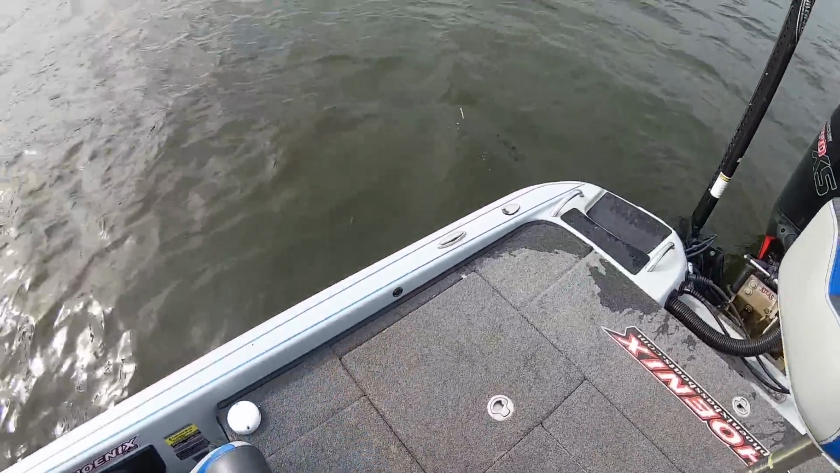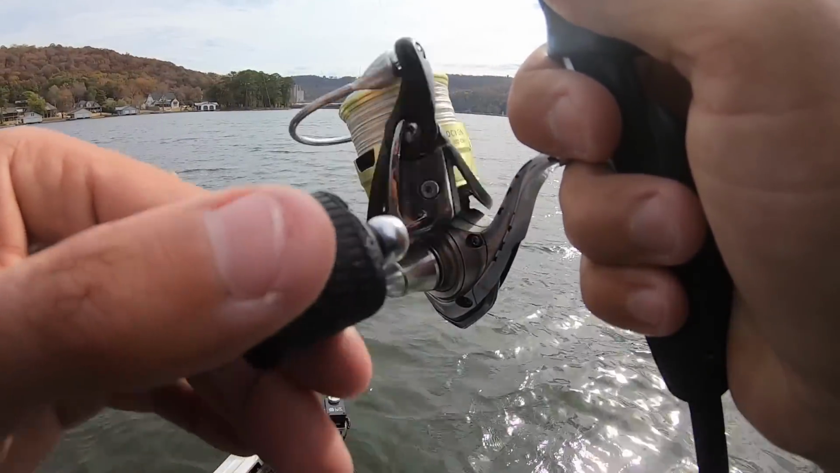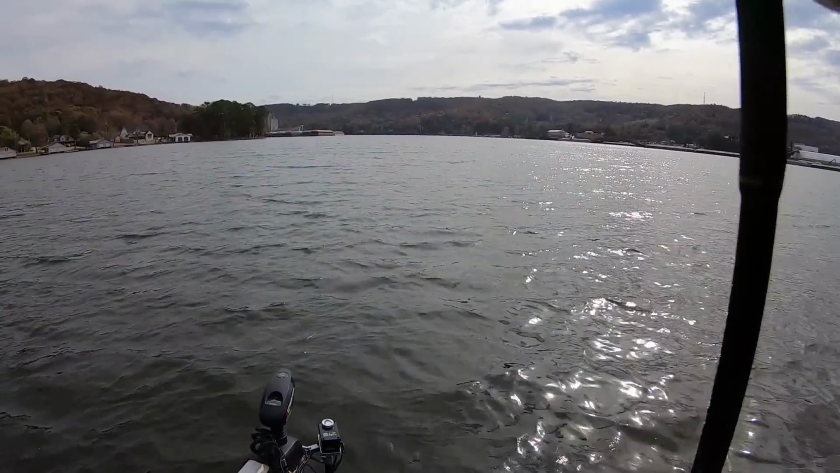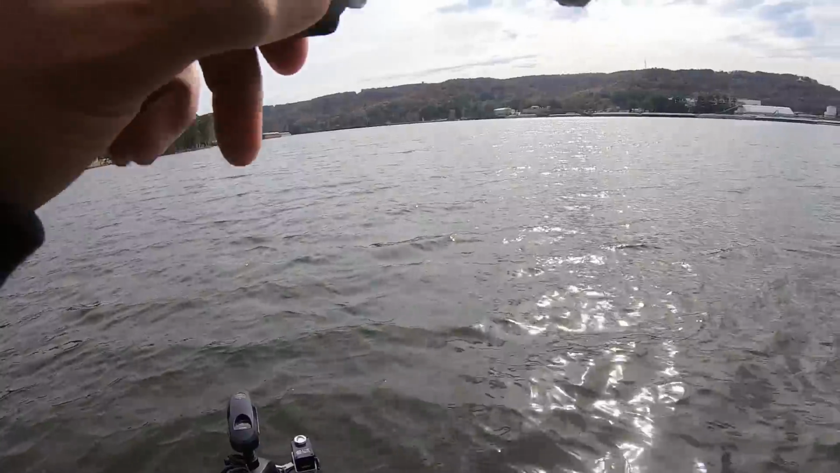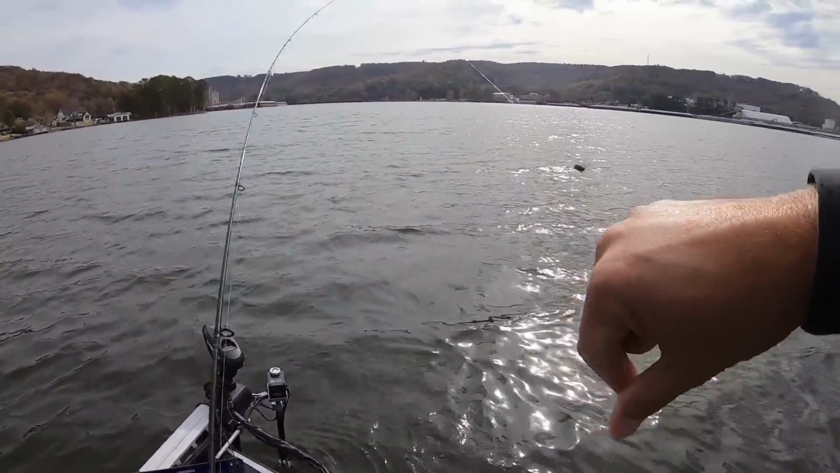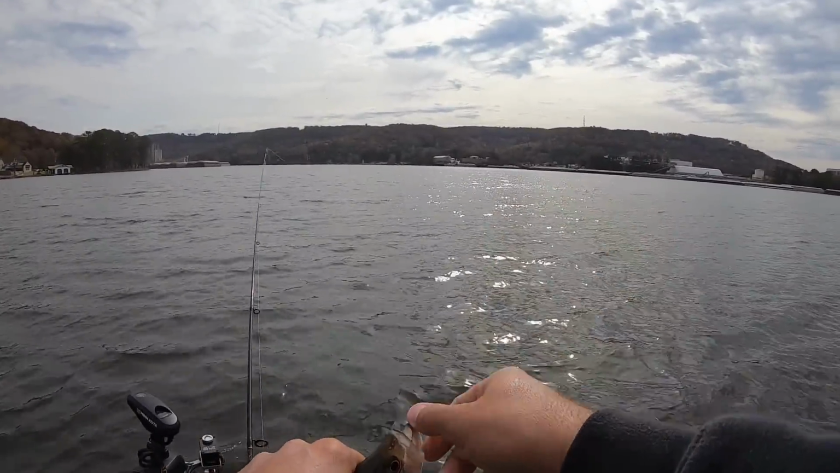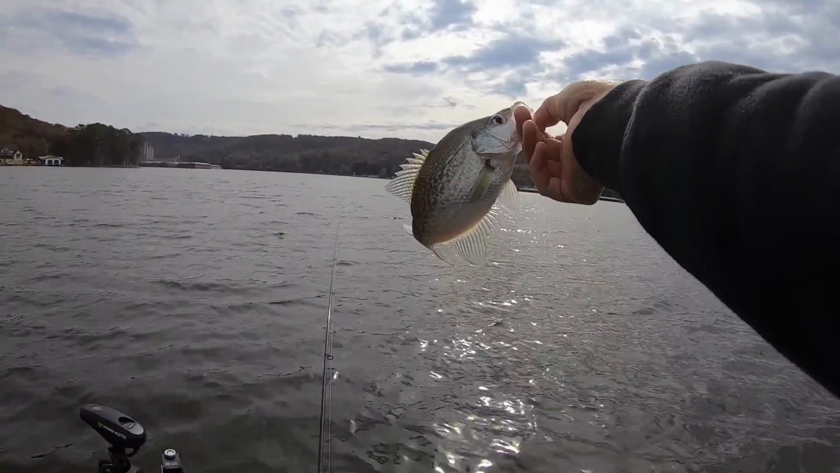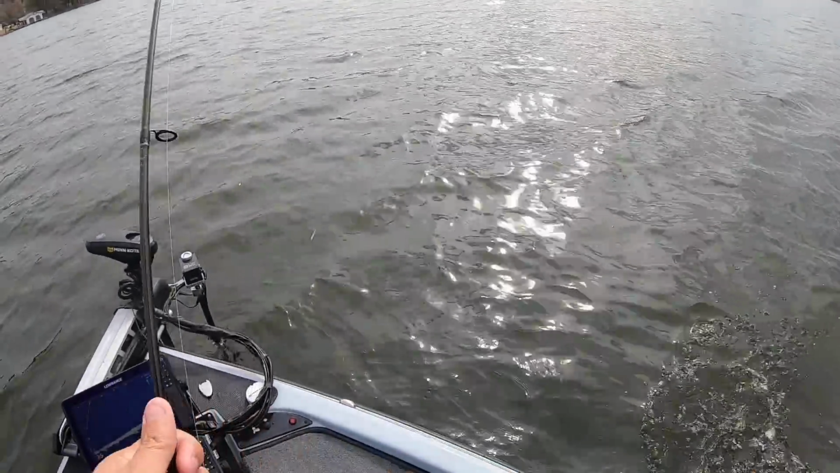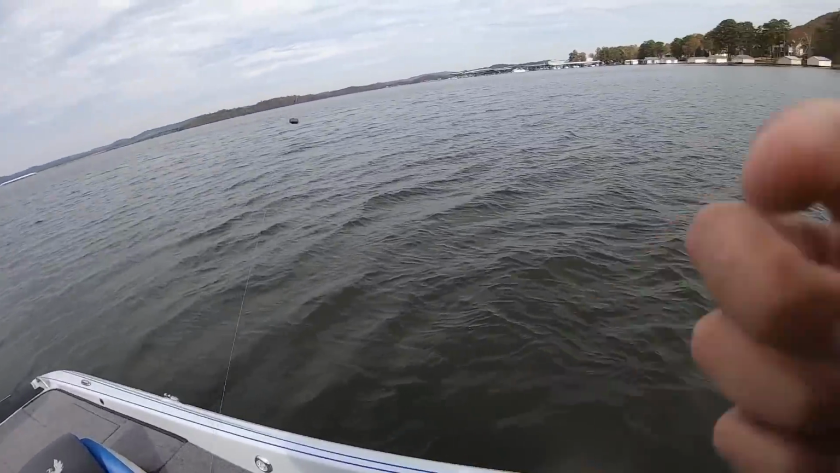Throw him in there. Here we go. That joker followed it all the way almost back to the darn boat. Finally ate it. That would be a keeper in Alabama, they got to be 9 inches, but we're gonna throw him back. I don't much keep them unless they're at least 10.